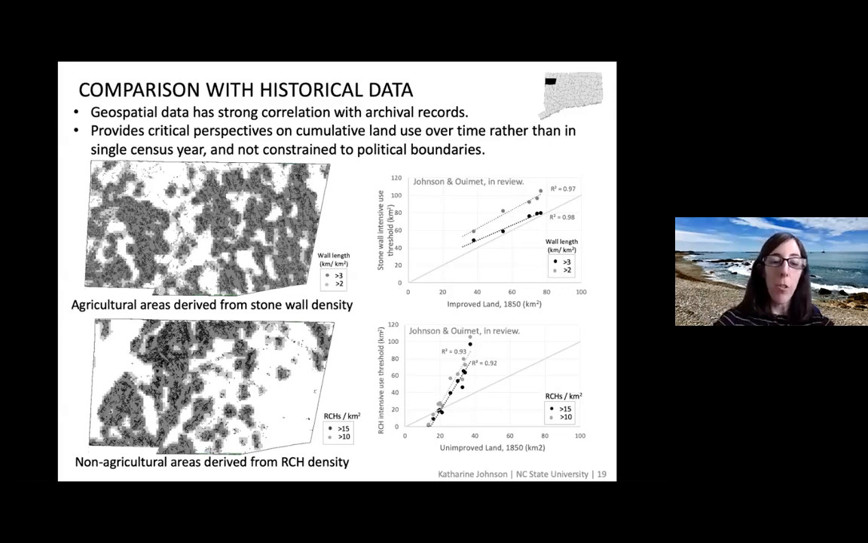But these features also kind of give you a story of cumulative land use over time, as opposed to just a snapshot of a specific year. So the walls are telling you this is all the land that has ever been cleared in this town. So you can do really interesting calculations with this. And this is all from a paper that we just submitted. So hopefully we will be getting published pretty soon.